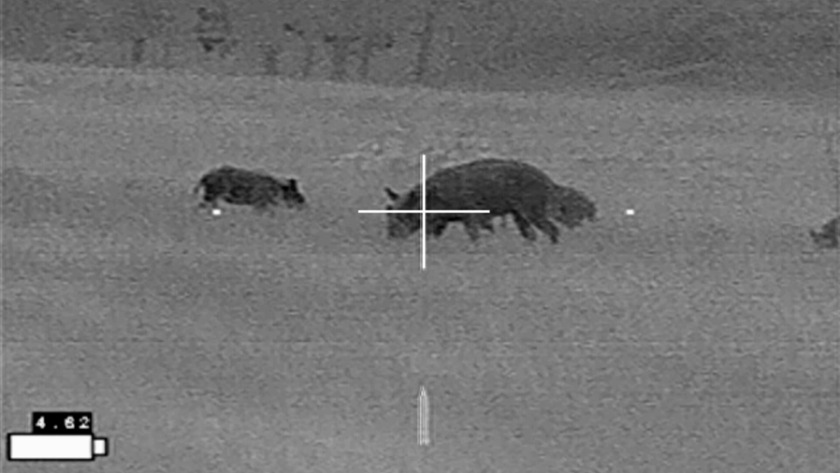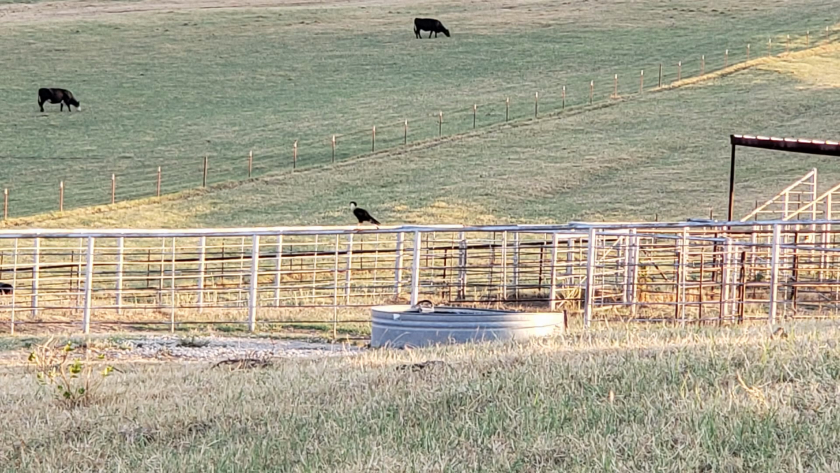The opening shot looked really good. I don't know why this hog isn't down. I searched the field, but no dead hog. Moving forward, nothing much has happened in the last 10 days.